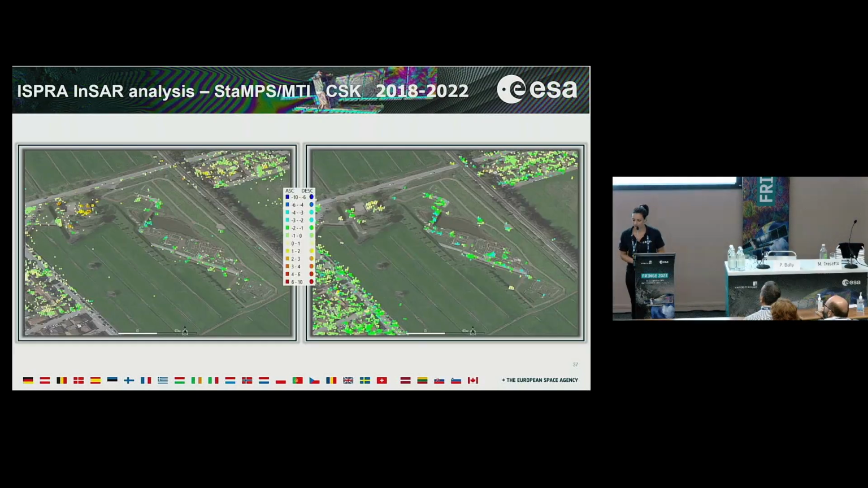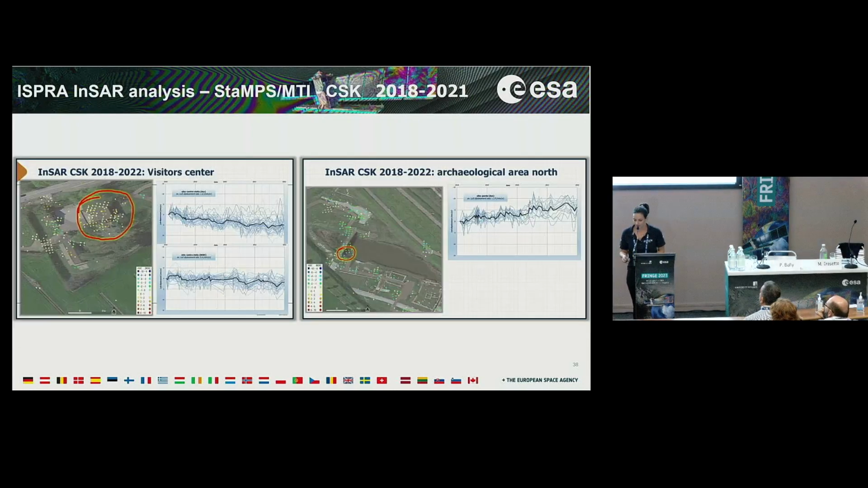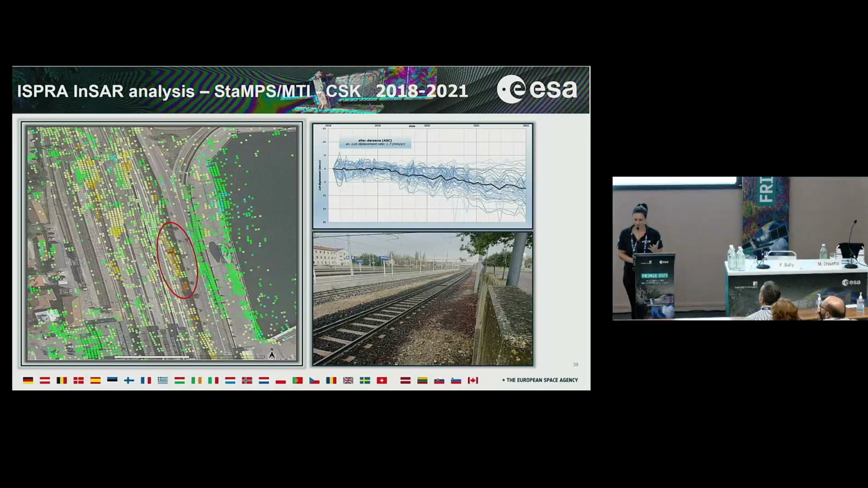And if we zoom in on the archaeological site, the only two anomalies that we can detect are related to the building that hosts the visitor center, so it's a new building. And the other one is related to some shelters that cover the ruins. So in this case, the archaeological site seems to be quite stable in terms of the subsidence phenomena.